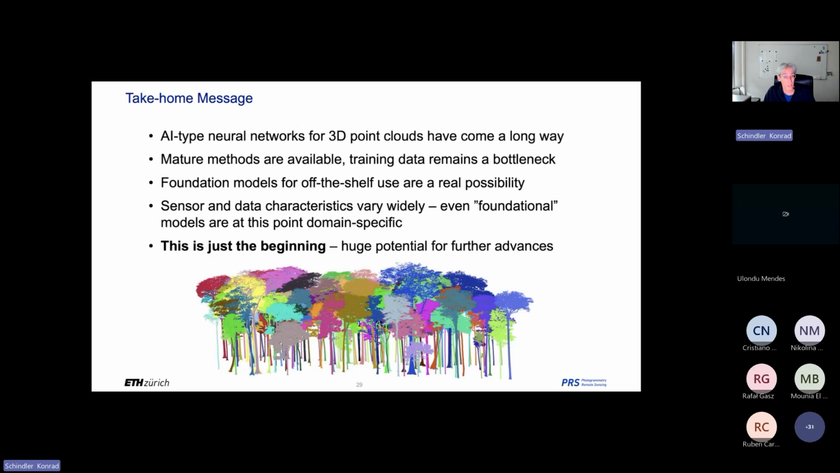You have to make them for scans of forests, just like you had to make them for, I don't know, CT scans of people's abdomen, or for a specific type of biological molecule. So they're foundational in the sense that they are useful for a class of problems, but that class of problems still needs to be restricted to be useful.